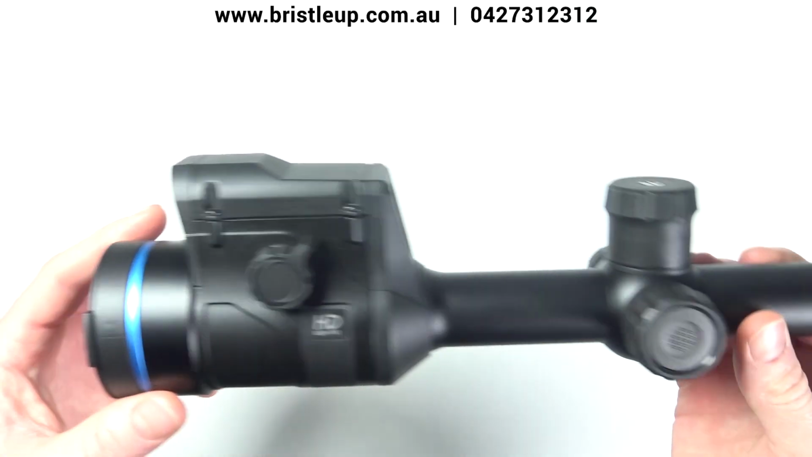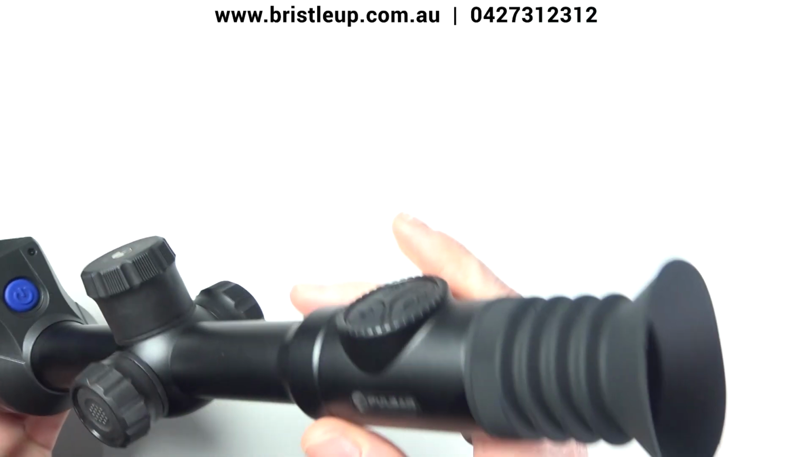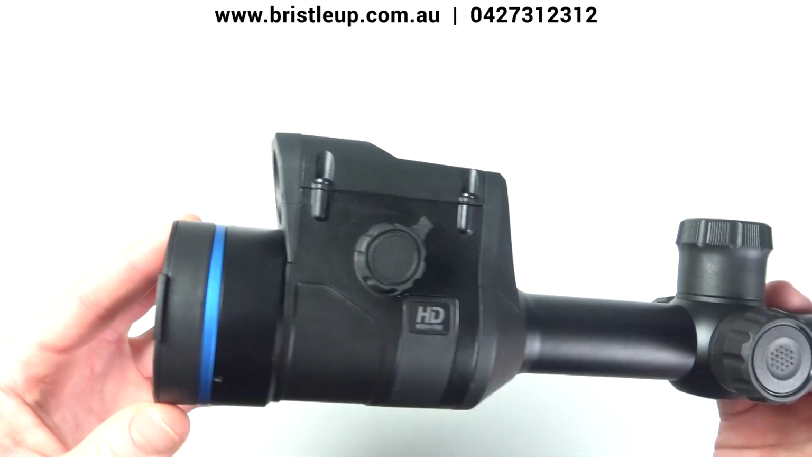Now the detection range on this is out to 2,300 meters. Their detection distances have always been really good and legitimate, so that's awesome.